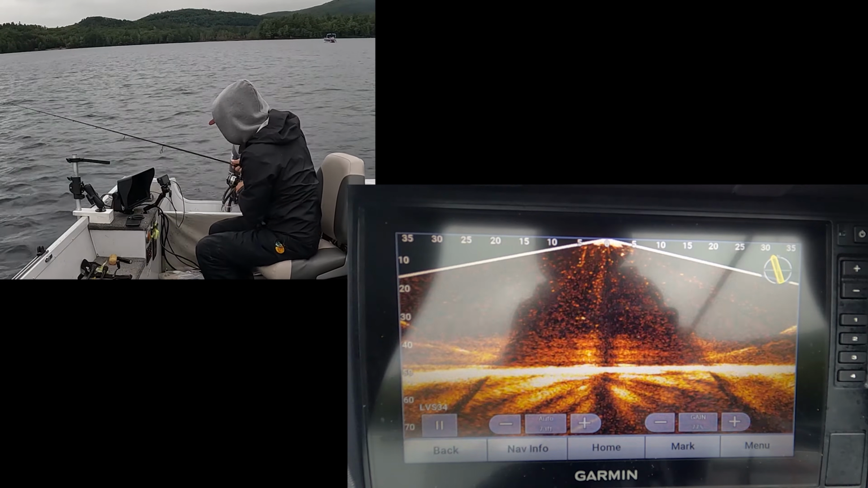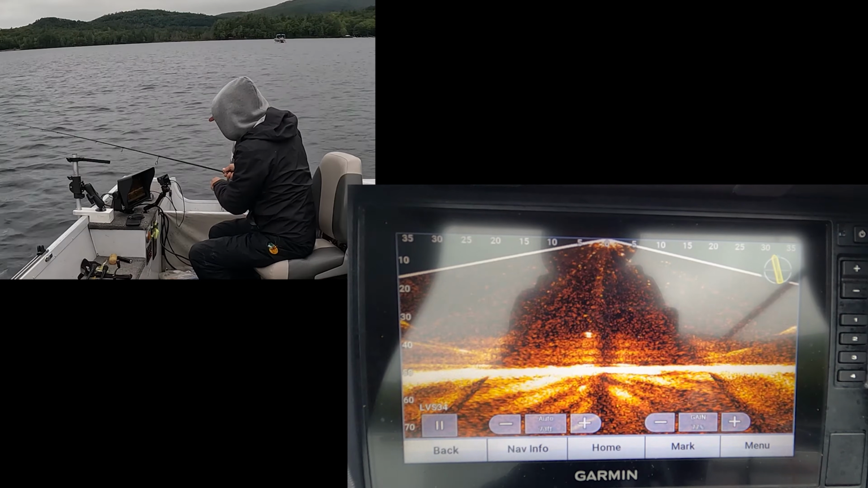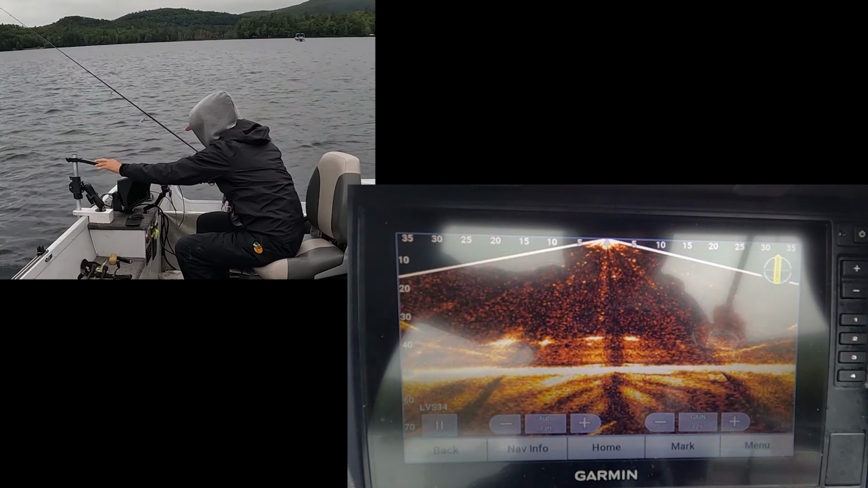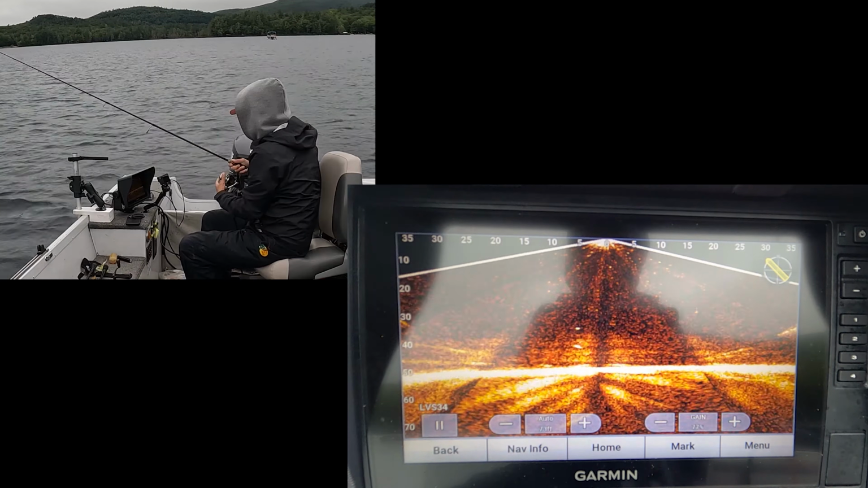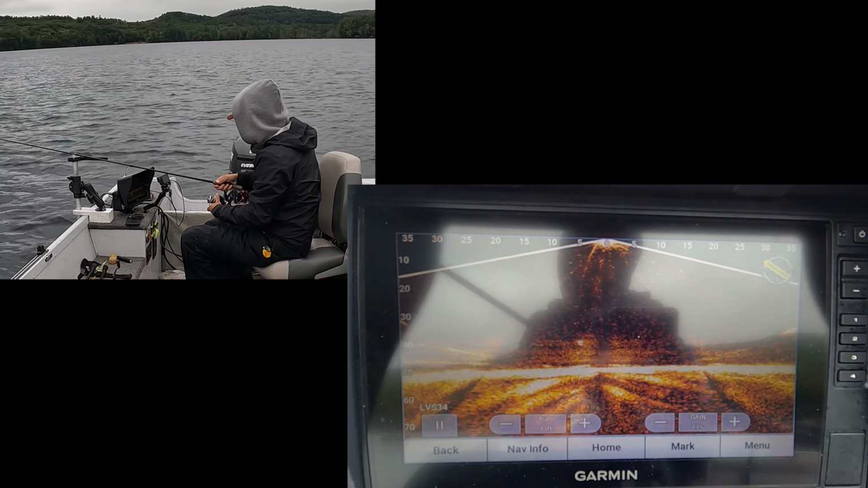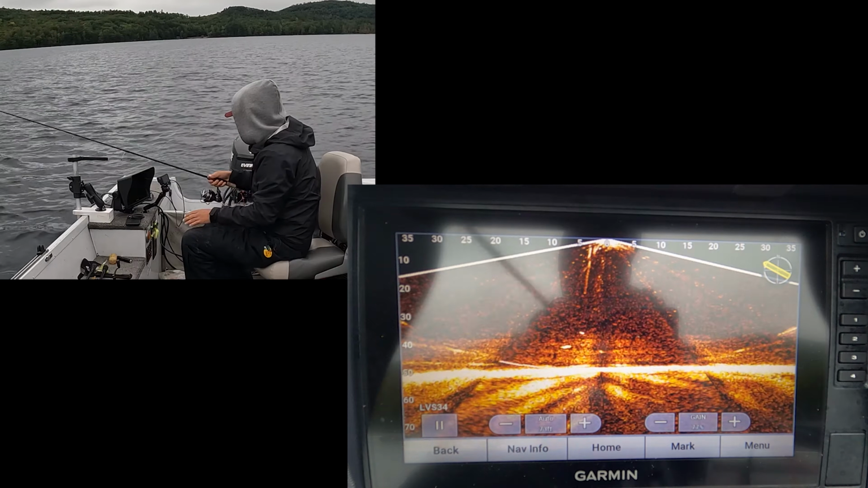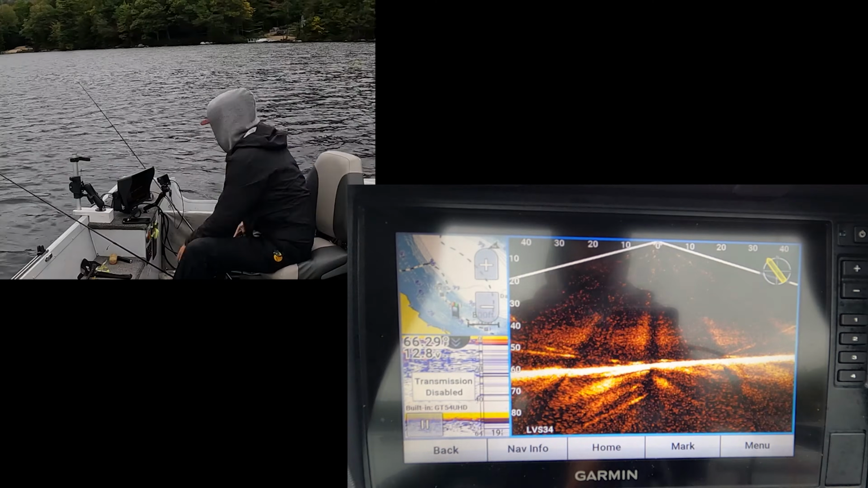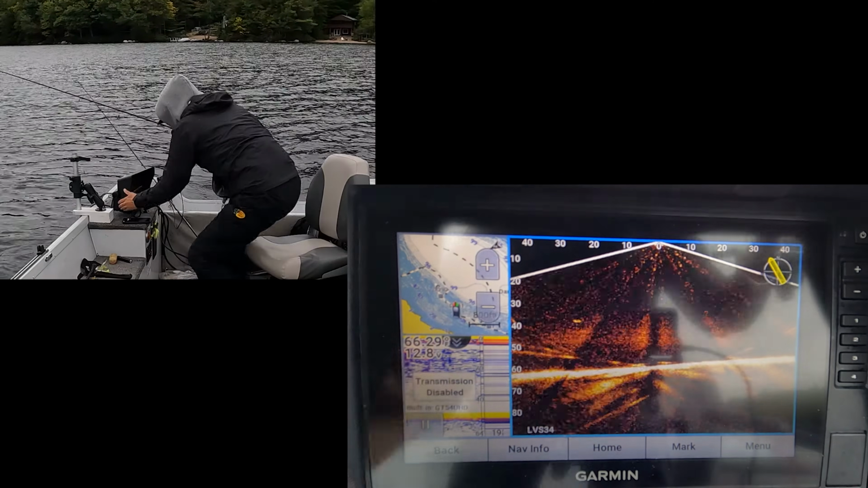Oh, here he comes. They don't want to chase. They don't want to chase today. Oh, there's one suspended too.